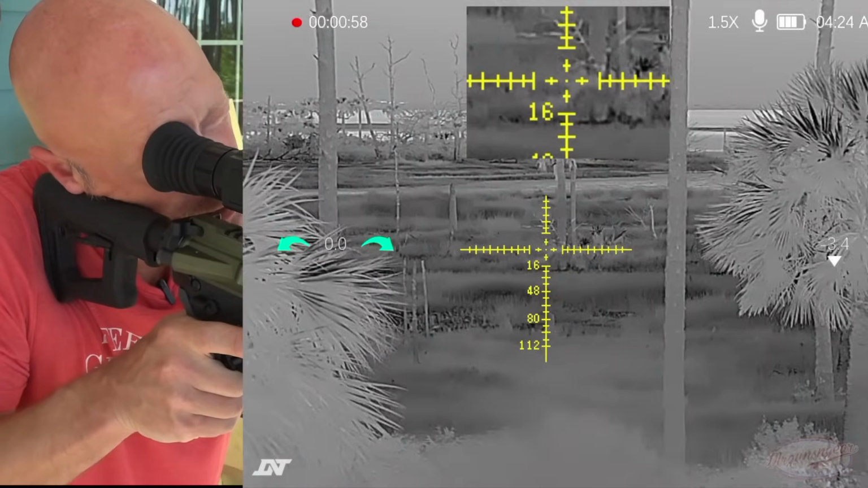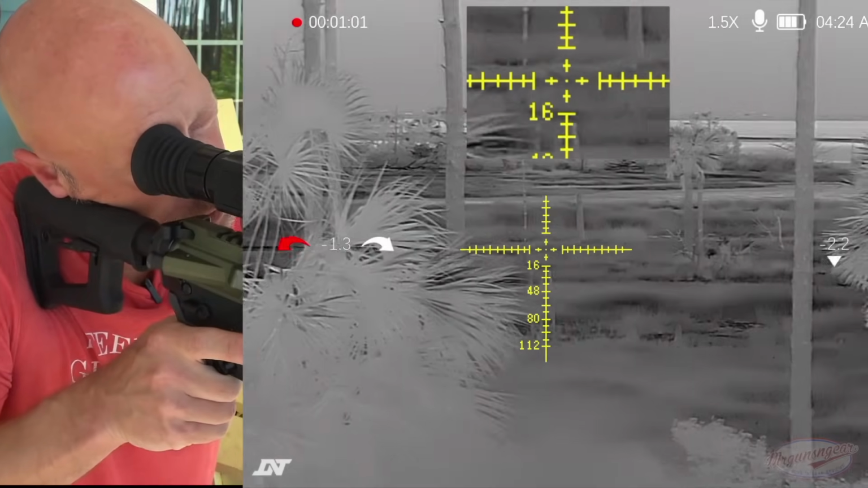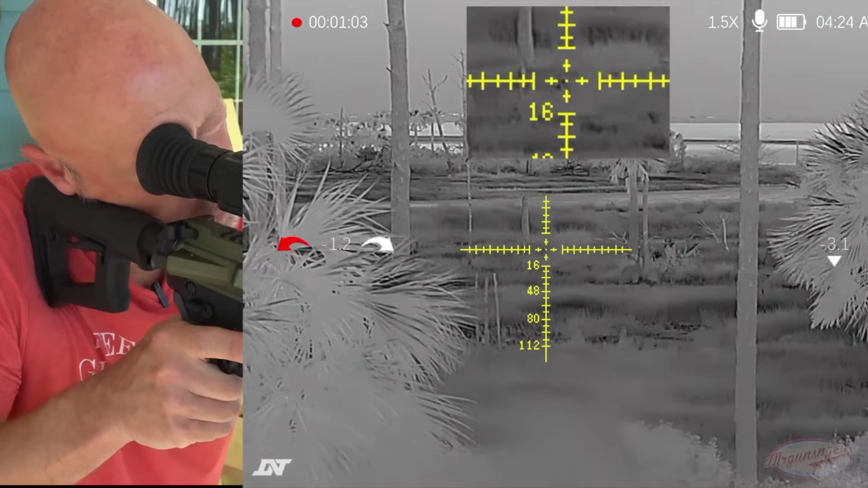We have it set up with the picture in picture there. You can actually move that around depending on where you want it. However, I personally prefer picture in picture.